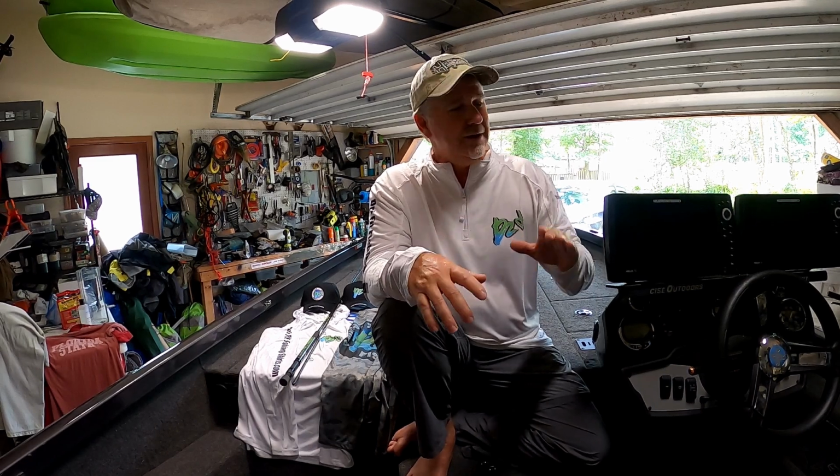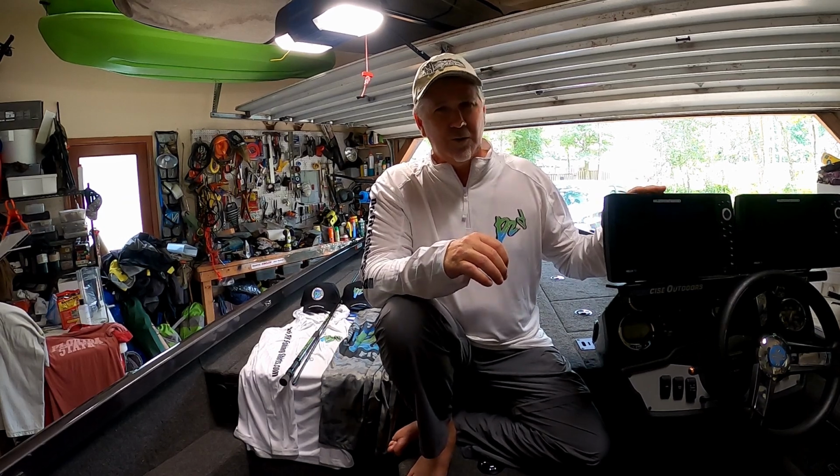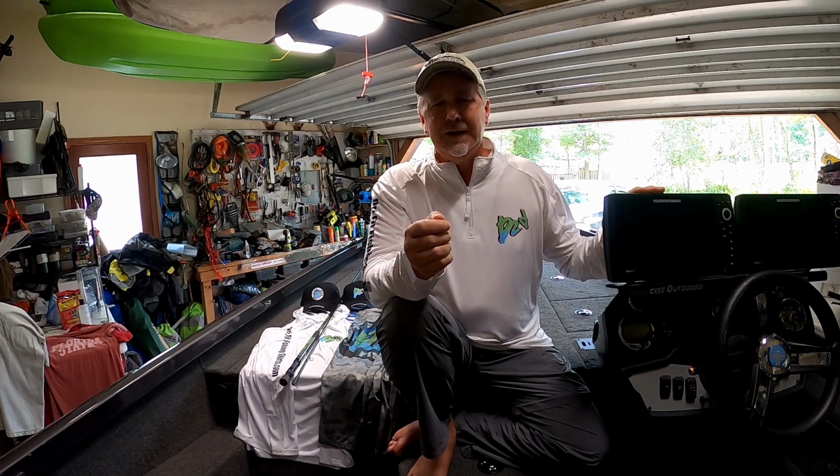So you could do a lot of fishing and never find those fish. You could fish all around those fish for days and never find those fish. A good side scan, down scan, sonar will help you find those fish efficiently and much faster. Once you find those fish, there's multiple ways to catch them.